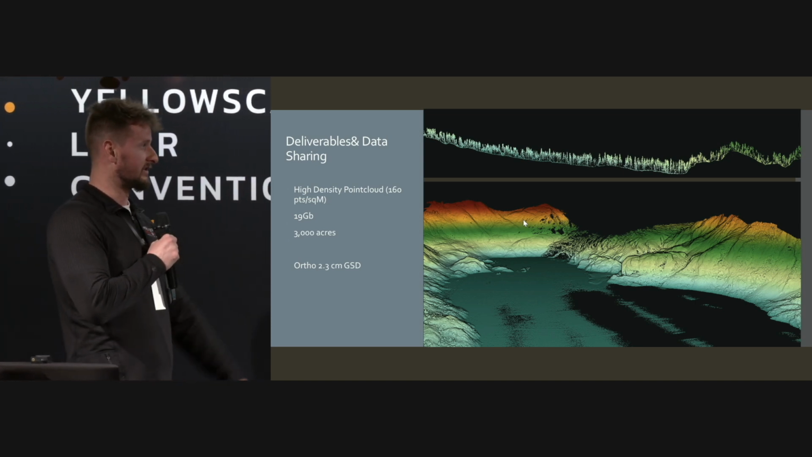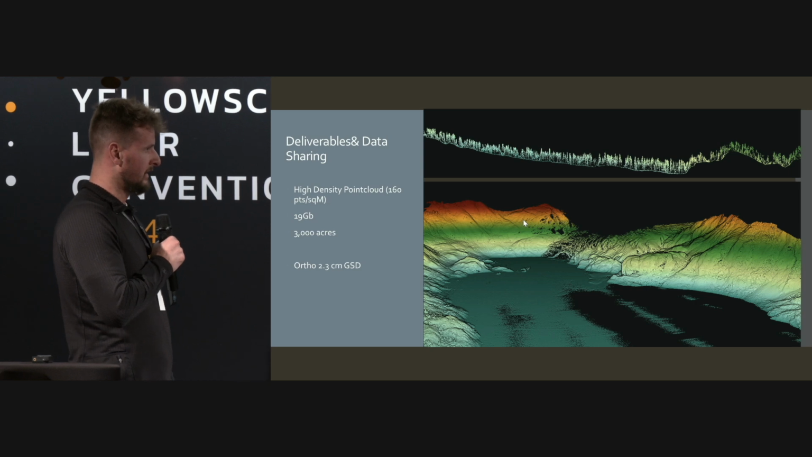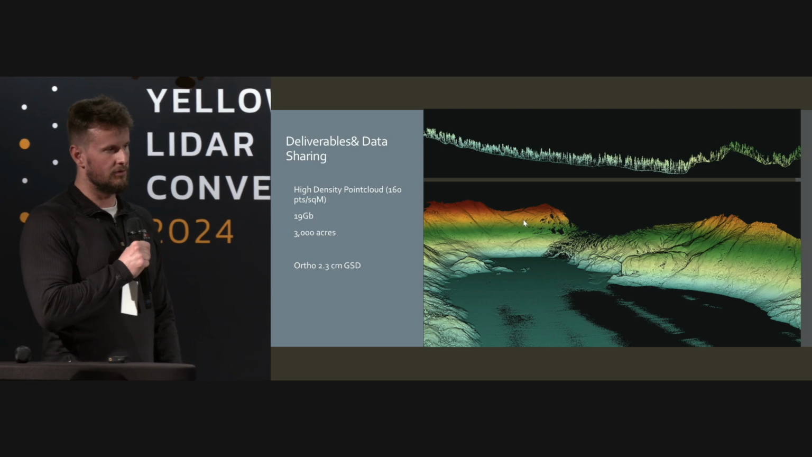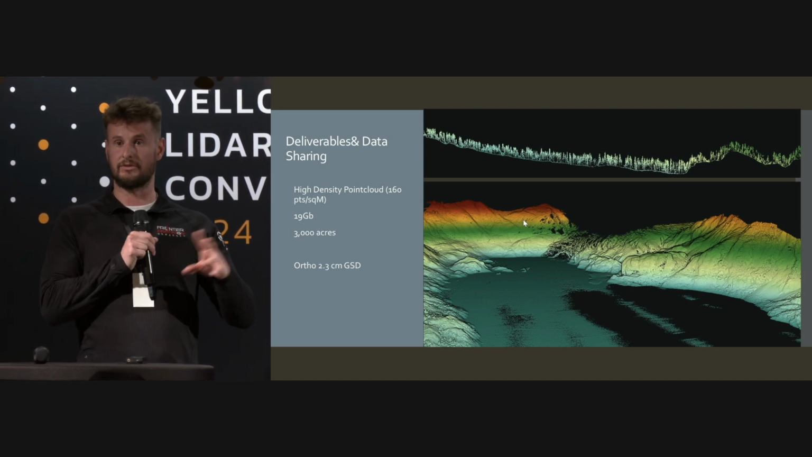So this is pretty much the deliverables there. It was about 3,000 acres, which is a pretty sizable area. And like I said, the Voyager and the Quantum Systems Trinity Pro covered it in about 6 hours, the two systems combined.